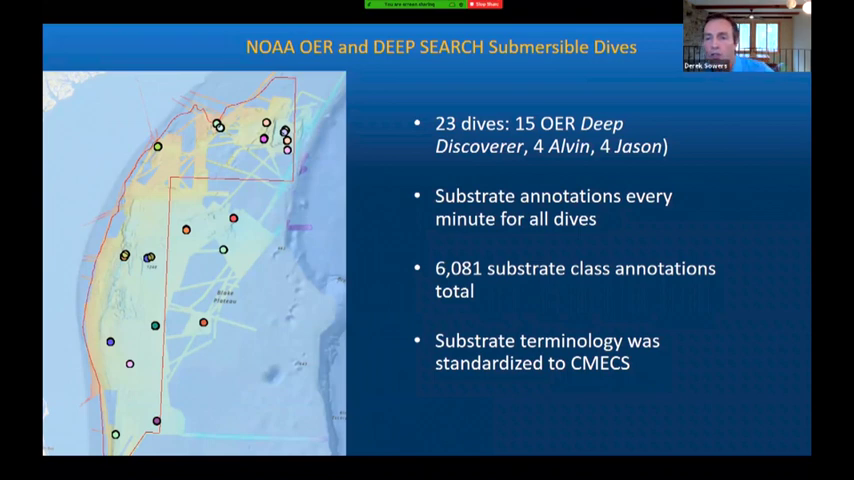The map on the left here shows the 23 submersible dives that have been completed in the region over the last few years. 12 dives were annotated by Ryan Gasborough and other graduate students in Eric Cordes' lab at Temple University, and 11 dives were annotated by NOAA OER staff and Deep Coral Ecology lab staff for these substrate annotations.